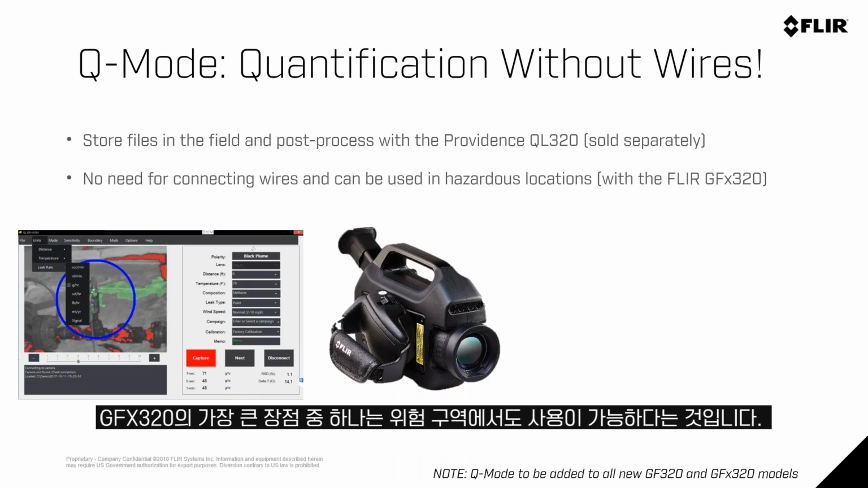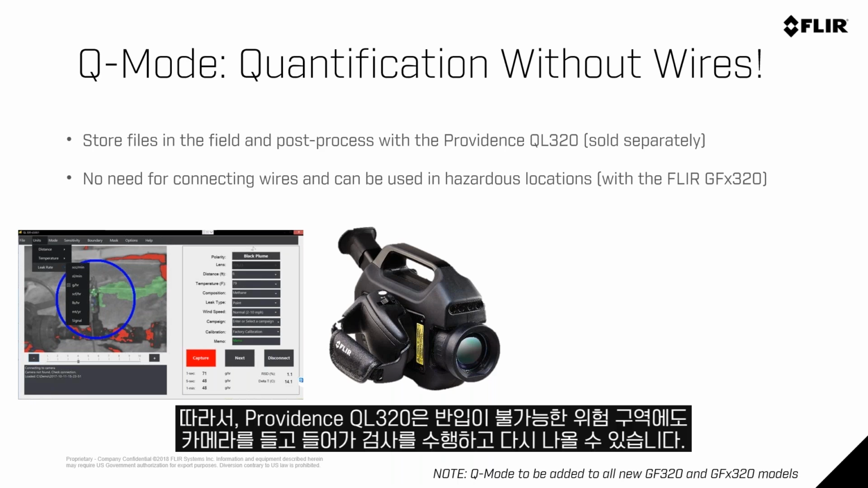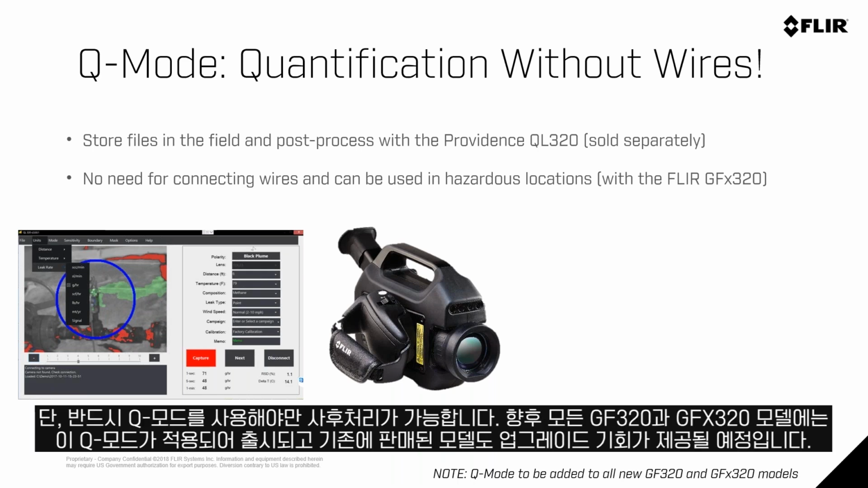Now, a huge advantage is utilizing the GFX320 in a hazardous location, so we can take a camera into an area where the Providence QL320 does not meet that hazardous location rating, take the recordings and bring it back. Now, again, as you've noticed, this is with the GFX 320. So the Q mode will be added to all new GF320 and GFX320 models, and it will be available for upgrade within models that are in the field.